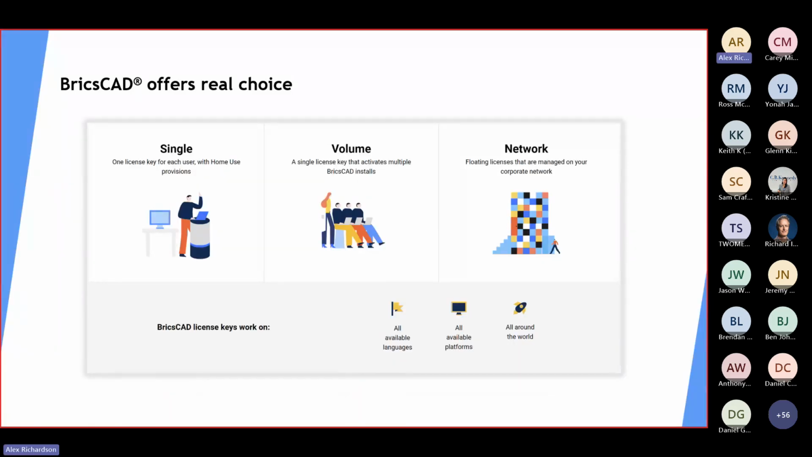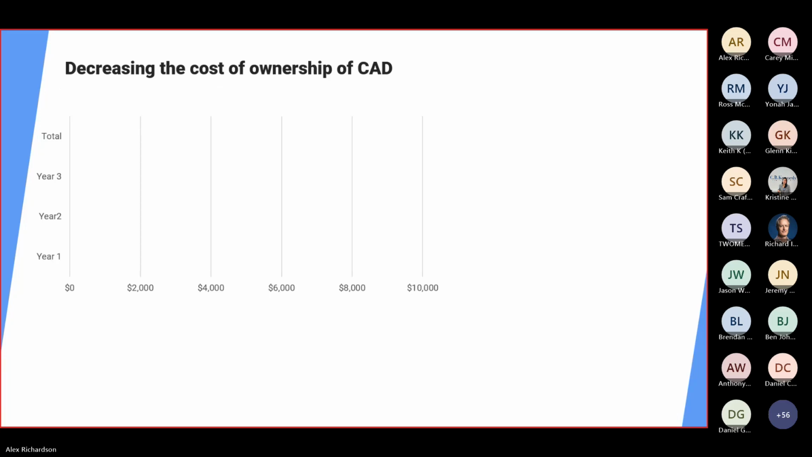Once you select either one of those, you can go with three different types of license keys. A single license key is for one license per user, so you might have one at the office and use the same license on your laptop, but it only works one at a time. Volume is a single license key that activates multiple BricsCAD installs with the one key, which could be good for large companies with a single IT department. Or there is the network license, which is our most popular, giving you the option of sharing floating licenses across your organization. One person can use a license at a time, which is great for casual CAD users within your business.